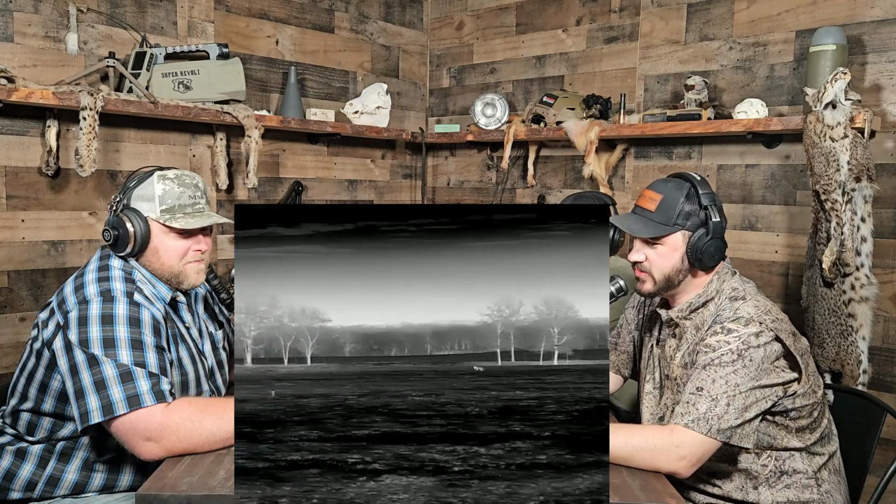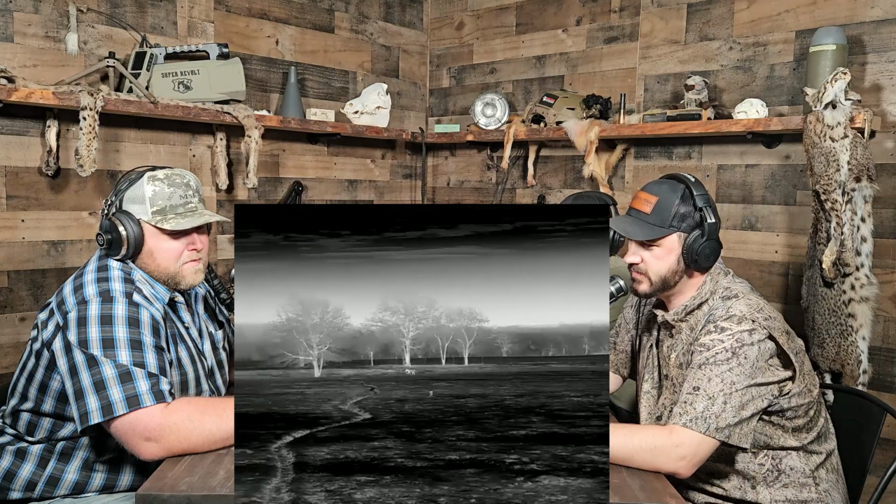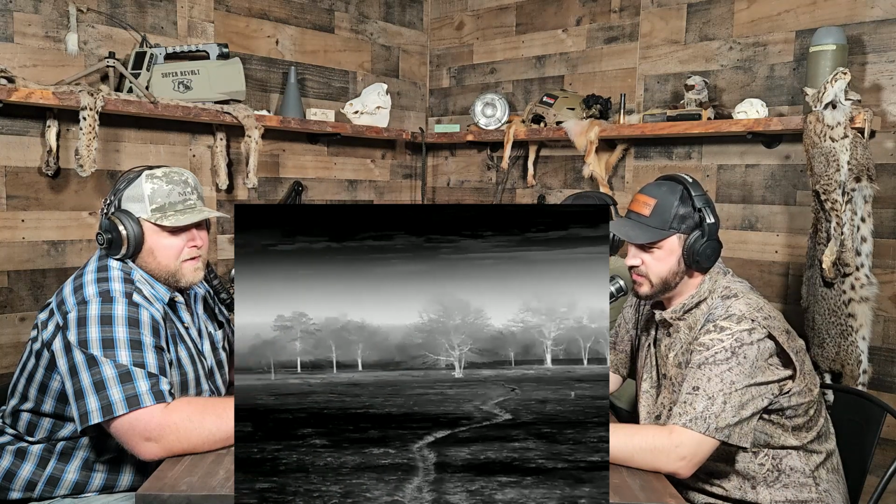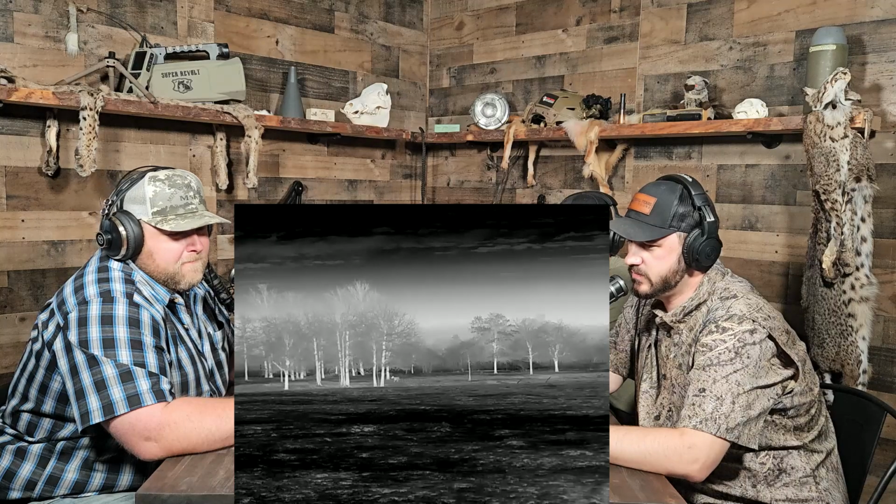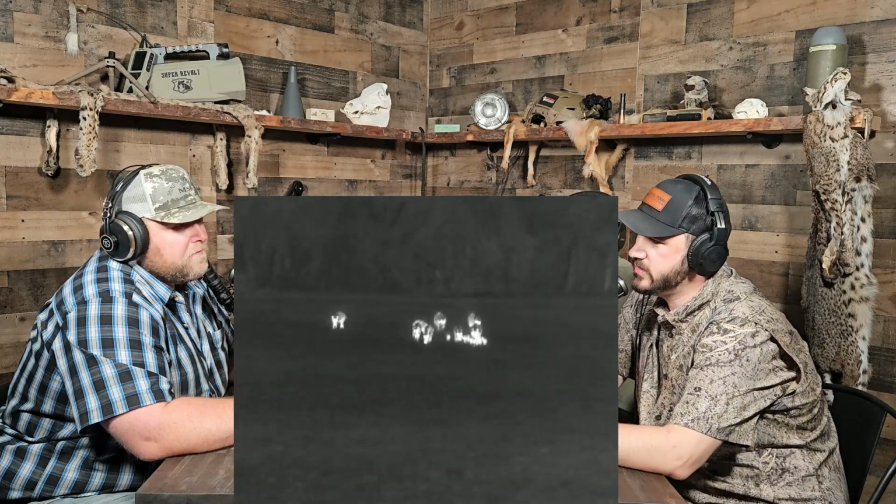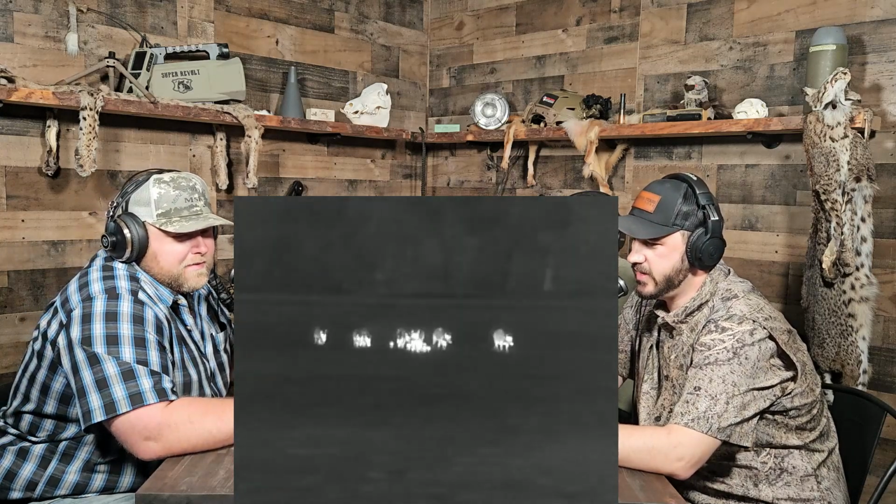Good God. Oh, here's the other one, the hard charger. Yeah, I remember this. They ended up getting this coyote, but he got out of sight before he went down. He went way up in this corner by them cattle pens. This is on the same place, right? It's the exact same set. We called in two or three on the same set.